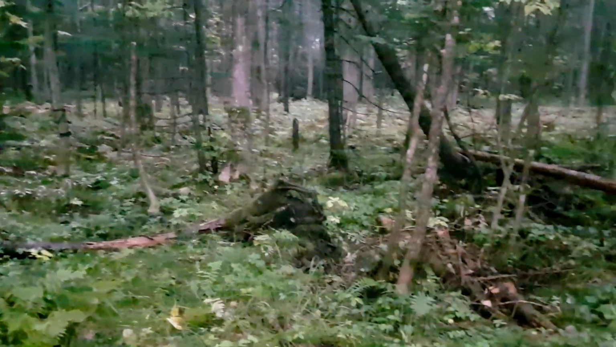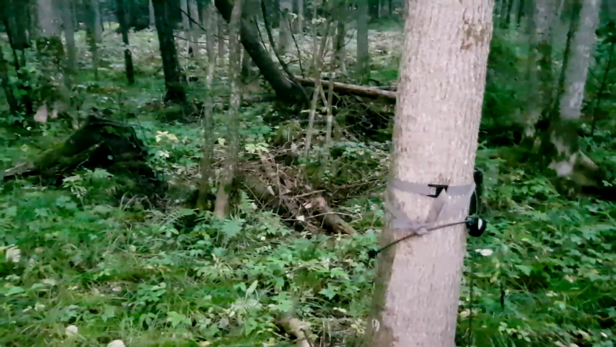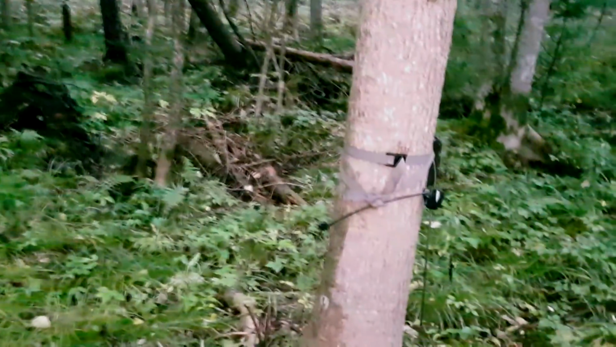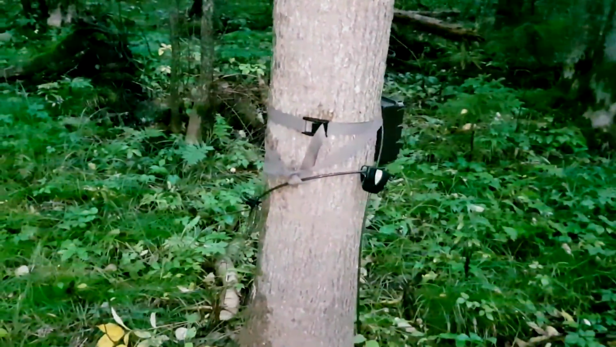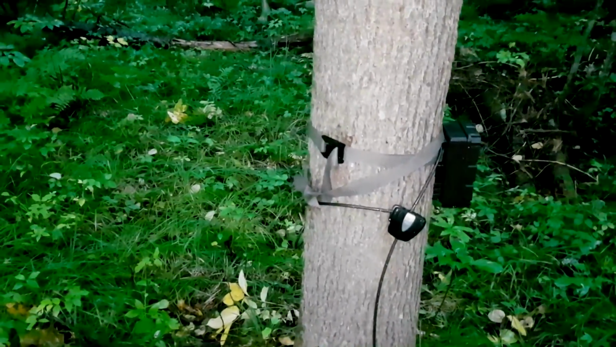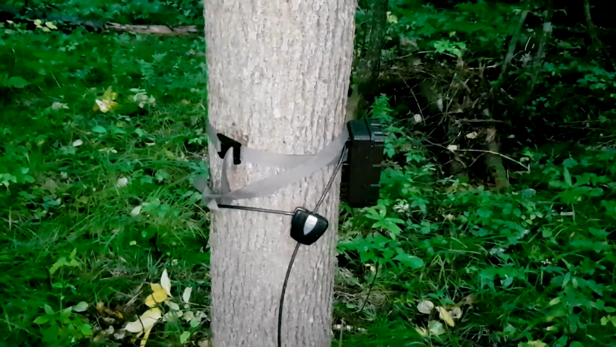So something I did learn the first time we were out here is it's much easier to check them when they're on different trees. So I learned that the hard way. You're trying to undo the straps and everything, and you're setting both cameras off. Then you get all excited, you think you got captures on there, and really it's just your hairy arm or your face. So this is much easier with one camera on each tree.